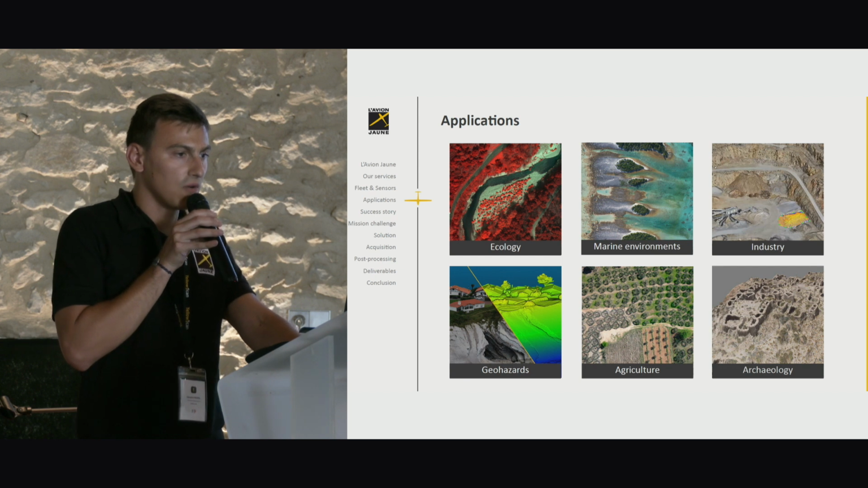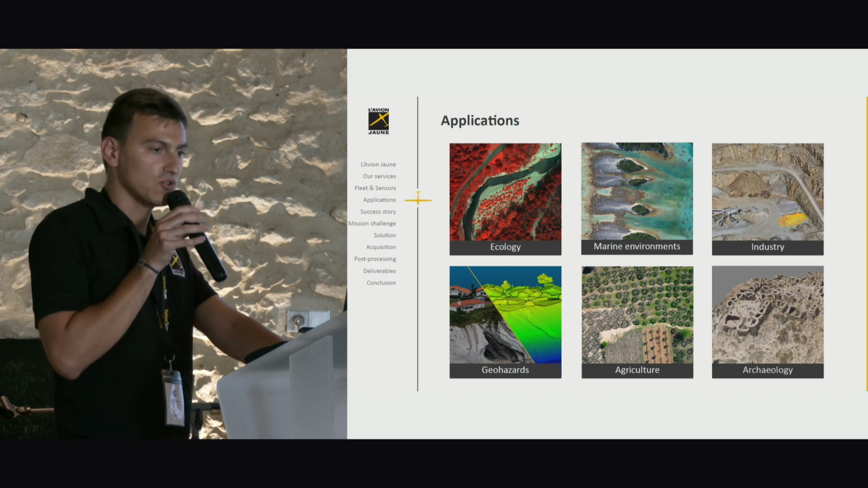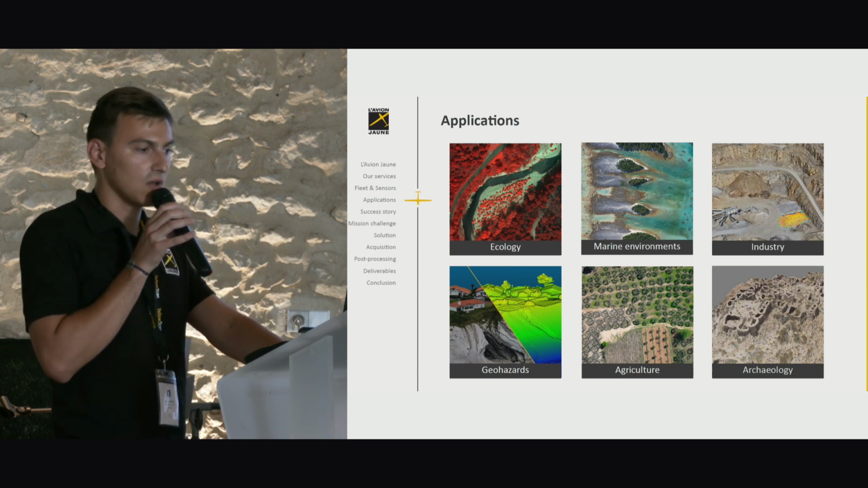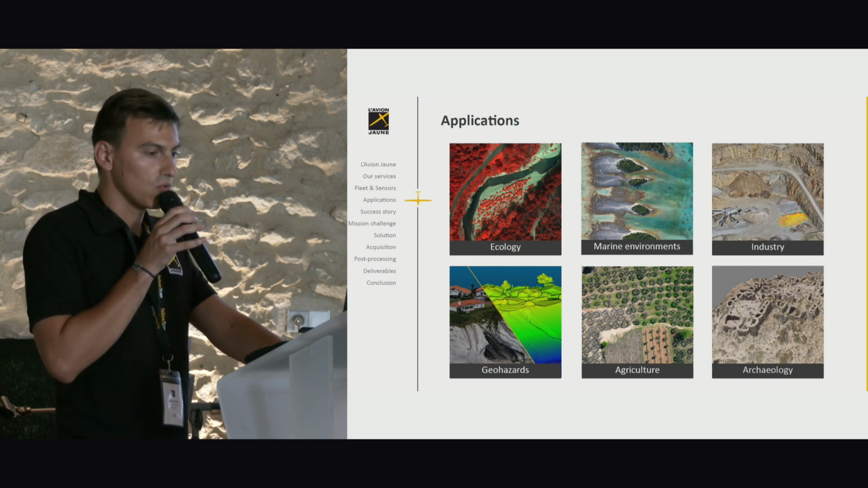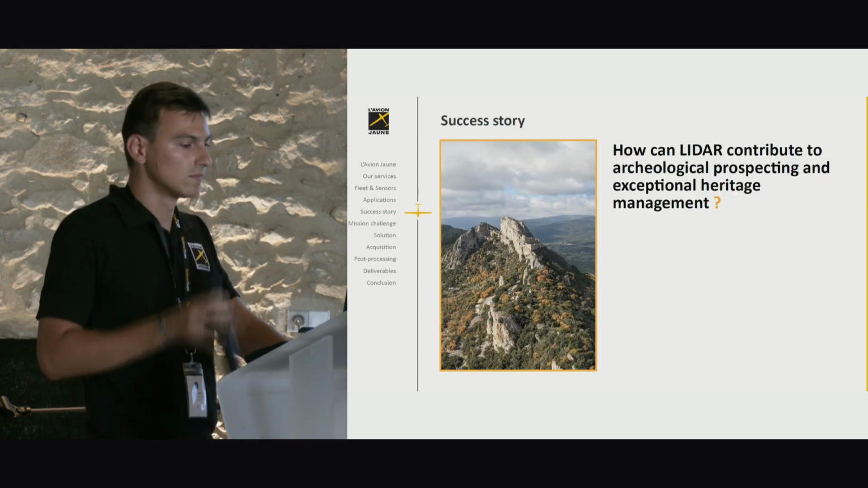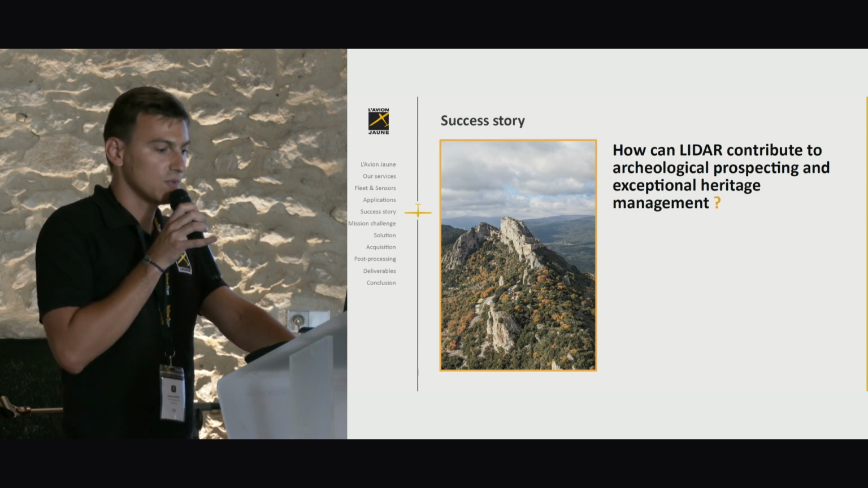Our applications are very varied. We have projects in ecology, marine environment, with offshore survey by aircraft. We also work for industry, geohazards, using LIDAR and photogrammetric data for coastal erosion or landslide monitoring. We work for precision agriculture and, of course, archaeology. And we will see how LIDAR can contribute to archaeological prospecting and exceptional heritage management.